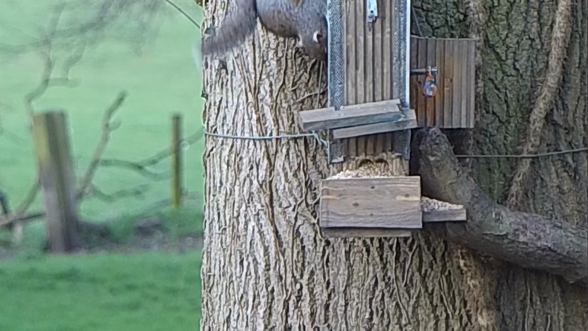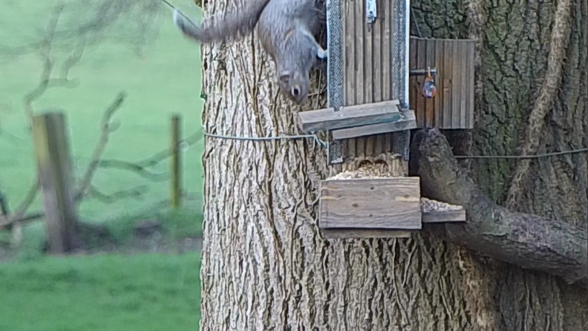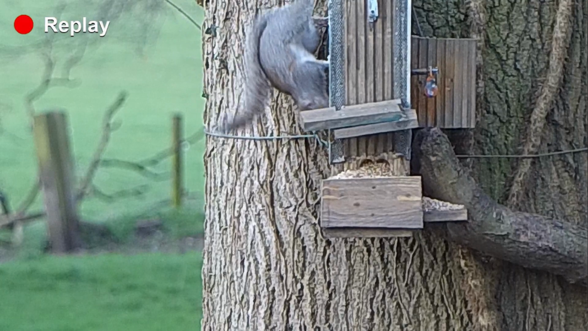Now this feed has been very productive. I've had, as I said, about 40 or 50 squirrels from this now. They've been causing a real problem around the farm. The farmer doesn't like them and wants them gone.